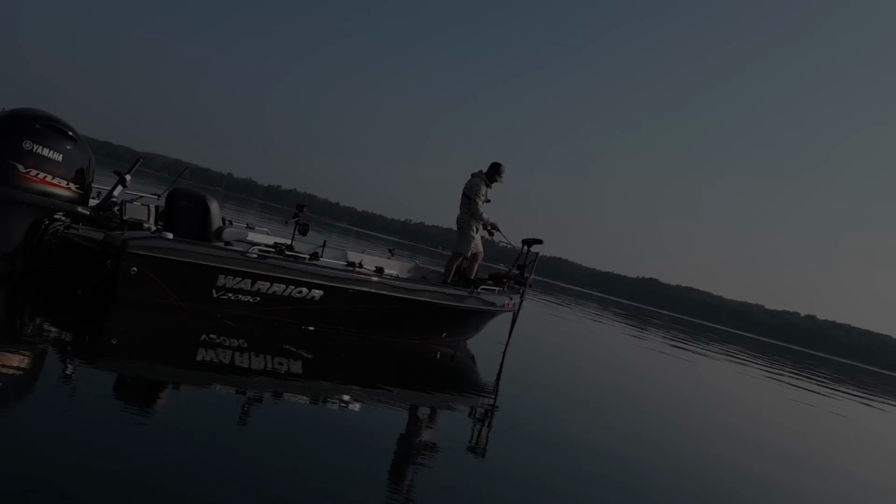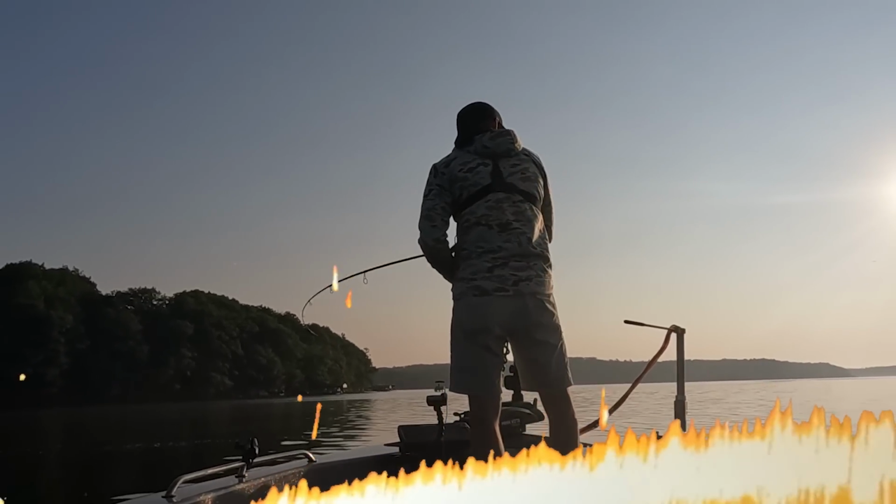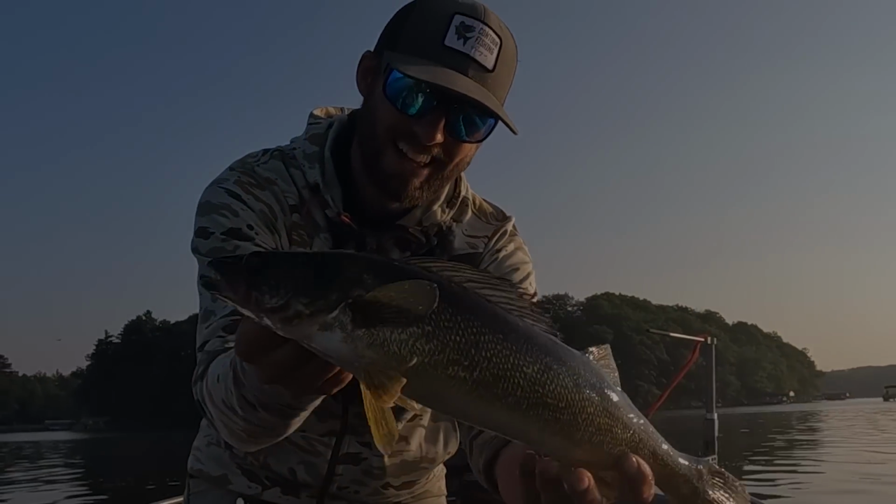Couple just way out there. You're barely picking up about 80 feet. Right there. Got him on. Right there. Fish out. Look at that fish. That's what we're after right there, boys.